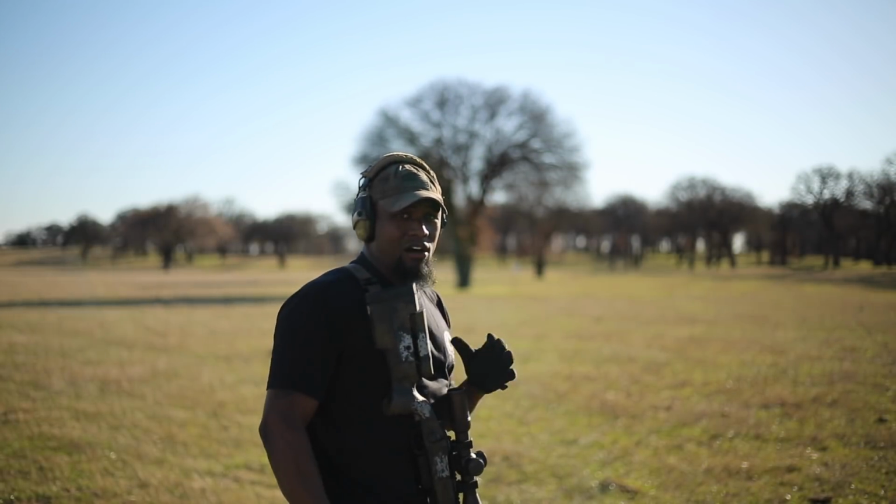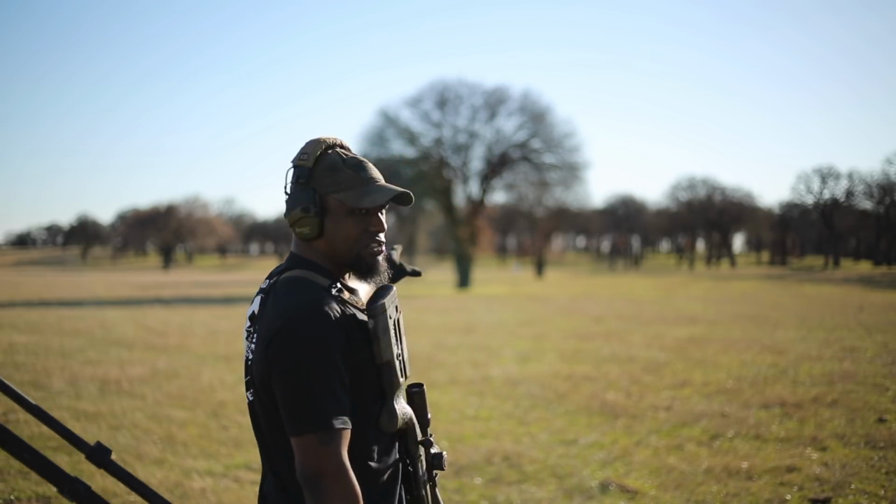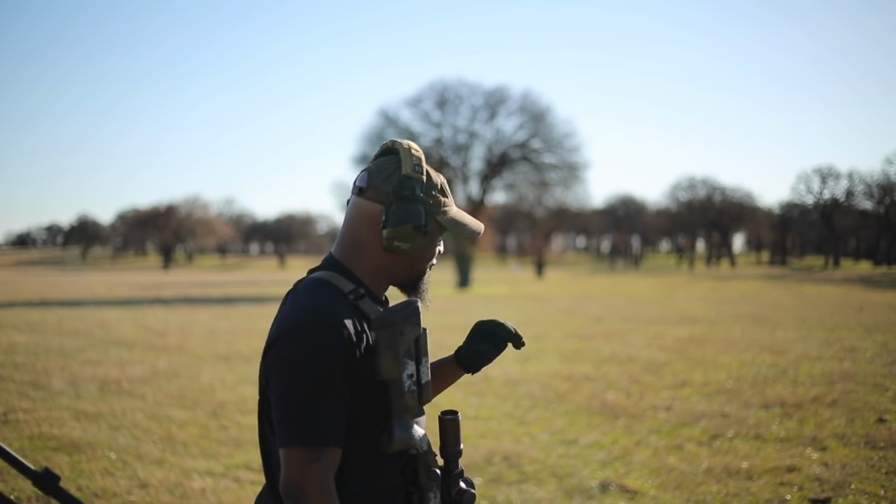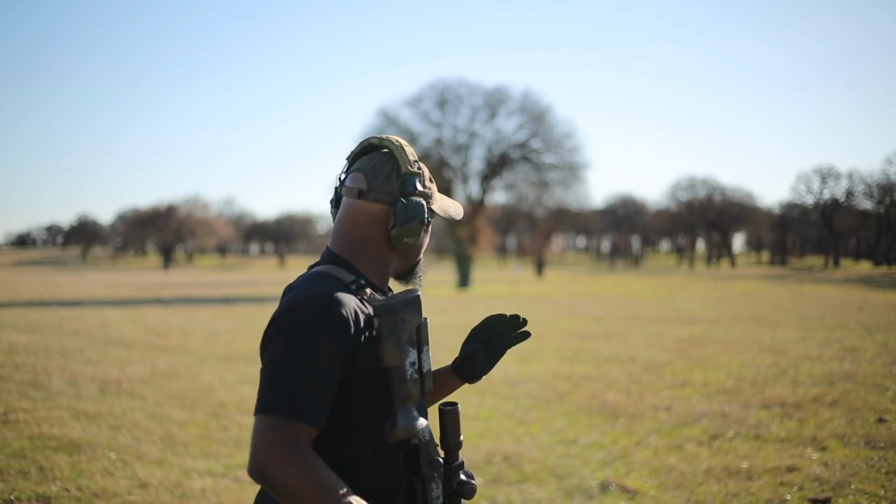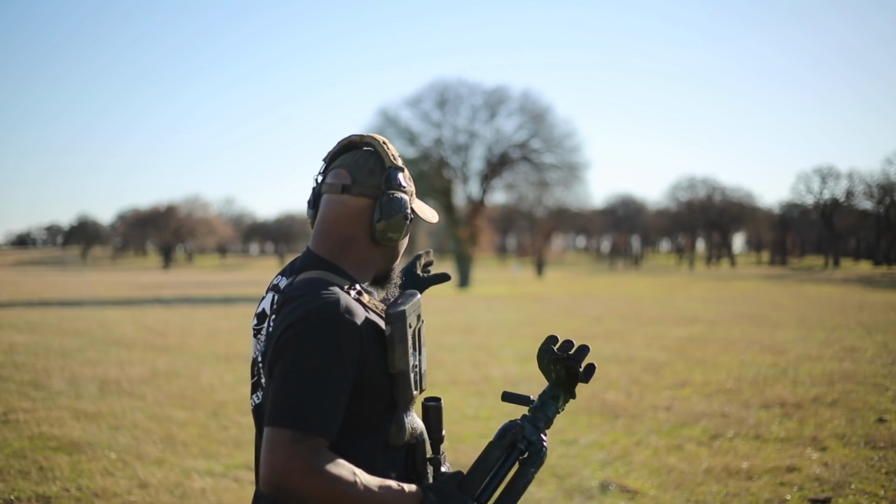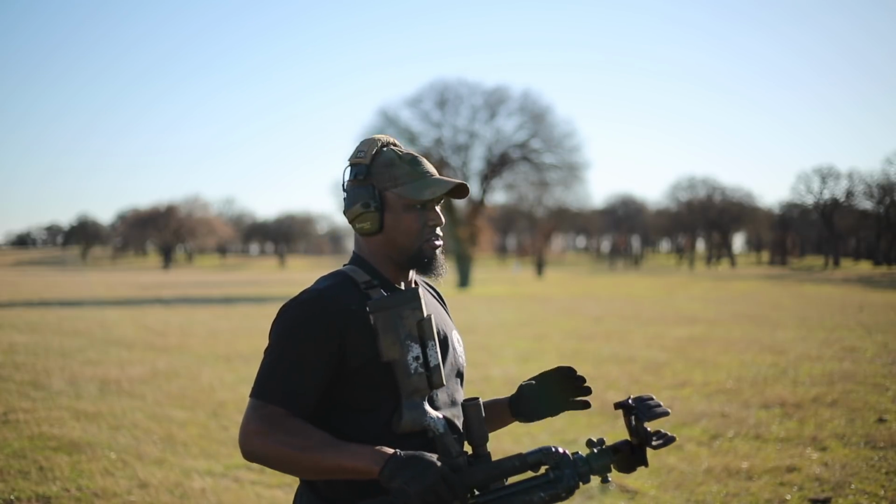All right, now I'm about 75 yards away from the actual still target. It's right next to that oak tree. It's probably out of focus, but there's a still target right there. I'm about 75 yards away from it. Now I'm keeping my eyes on the pigs or a pig and just trying to see their body language and see if they're comfortable, okay?